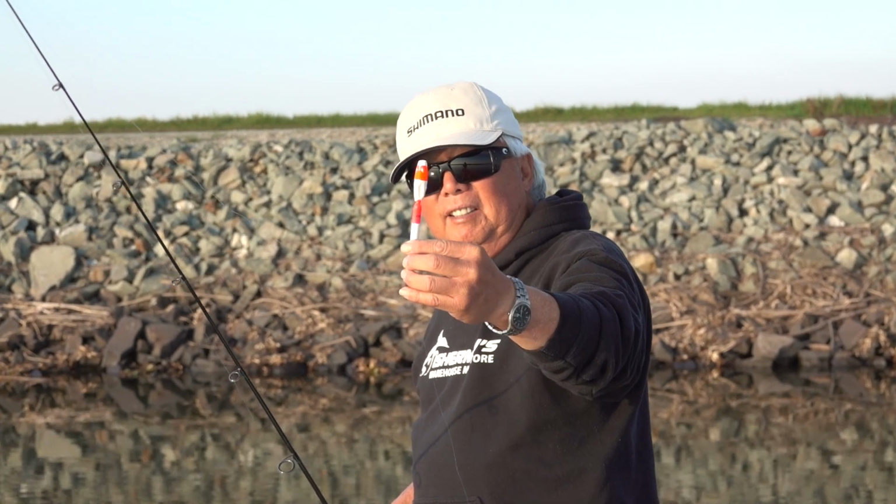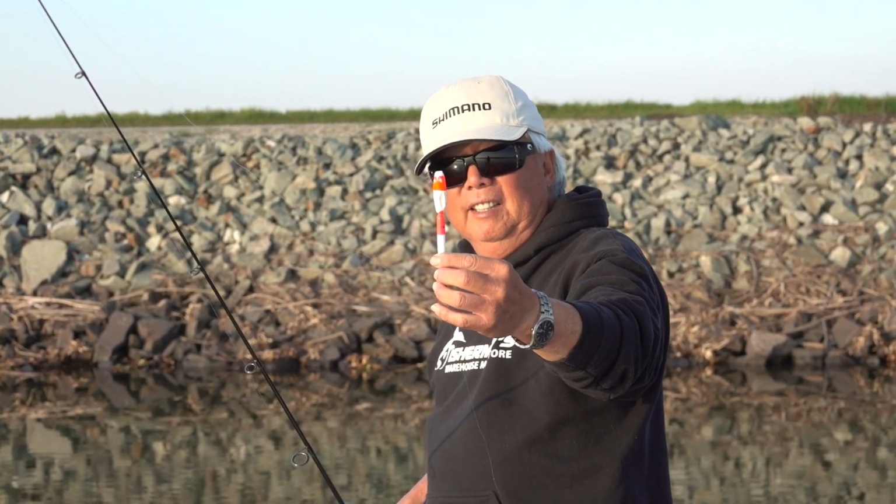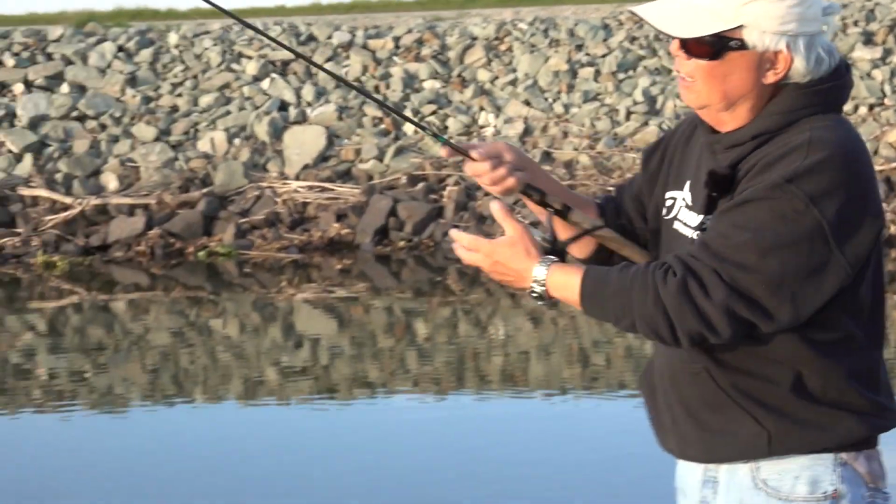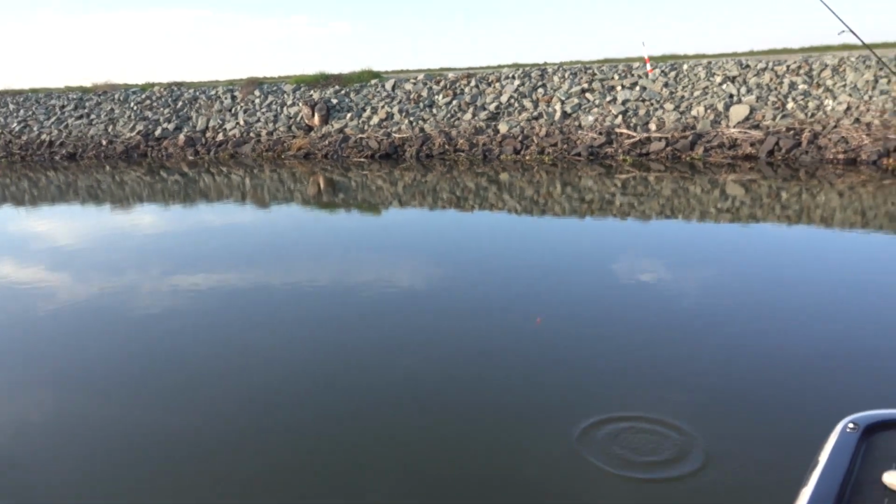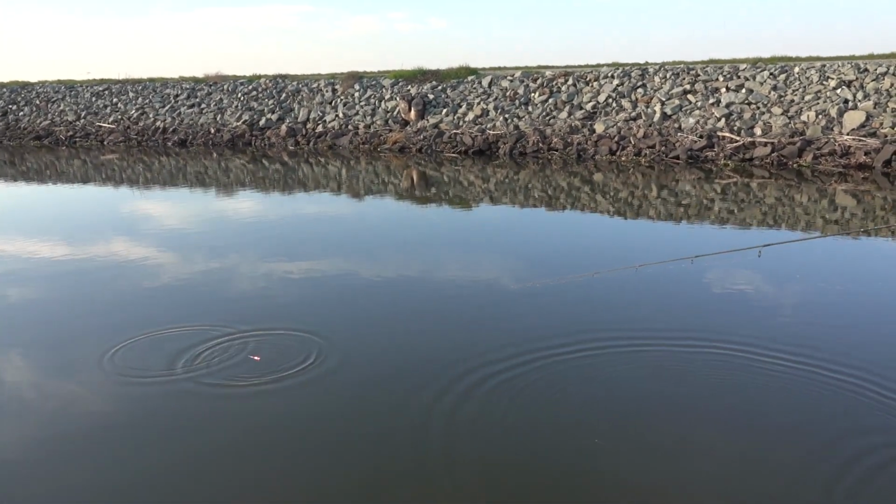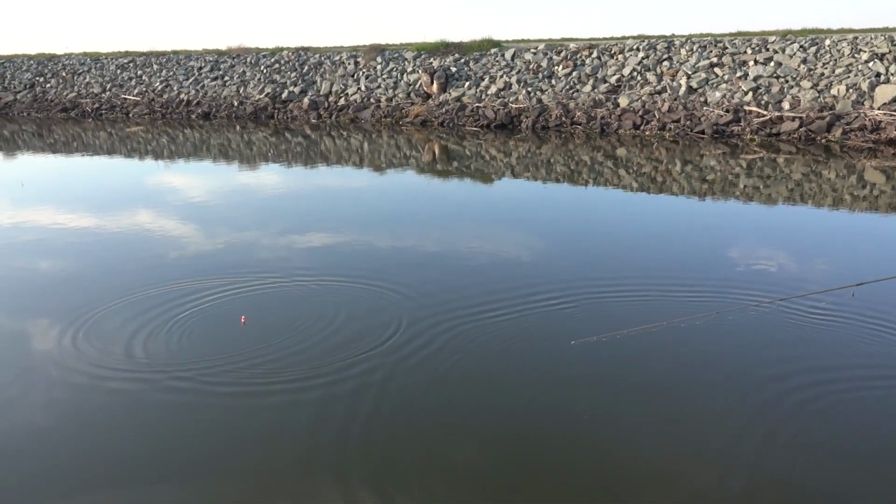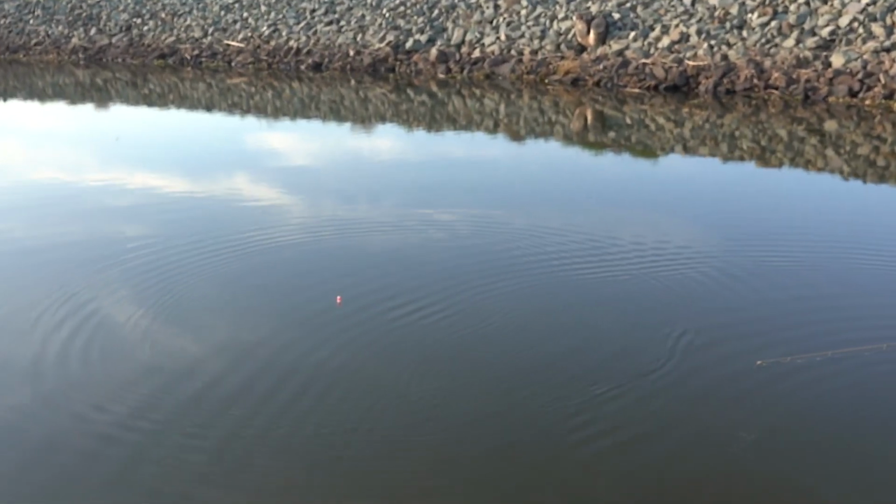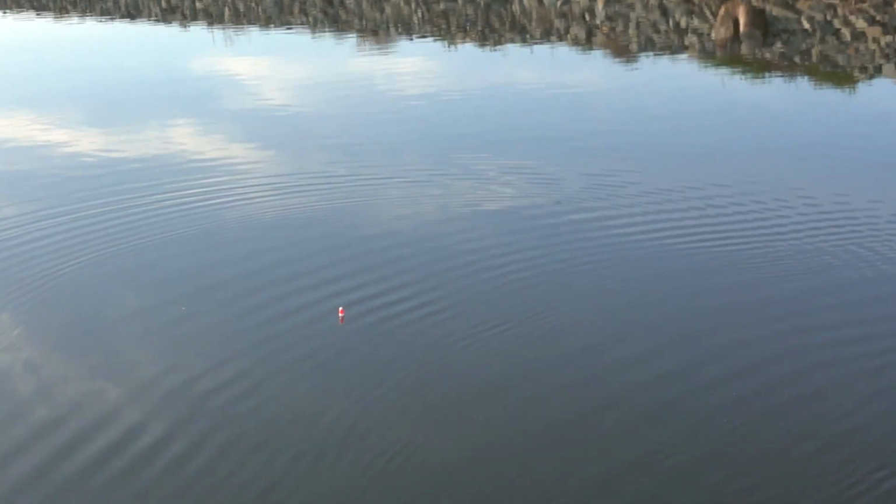And then when it drops down, it'll be straight, and those crappie just go whoop and it's gone. So when you throw it out, that bobber, see how it's laying down like that? It would be in grass. Now it's straight up. So that's how you know when your bait is sitting in the right strike zone.